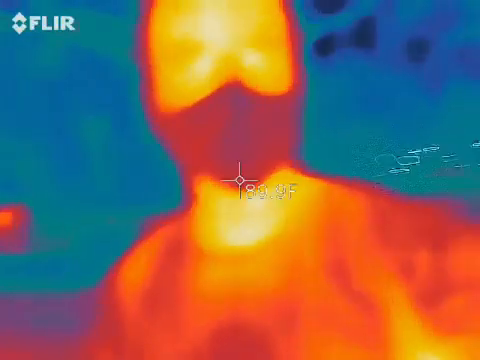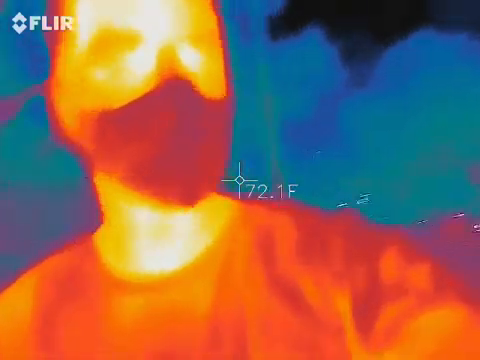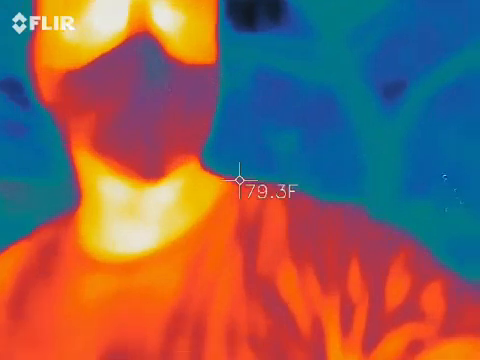All right, attention back on me. You guys all see me in that picture? Yep. So I'm orange, red, and yellow. This is a thermal imaging camera. Really what we're looking for here are those blue and black spots to start moving on their own.